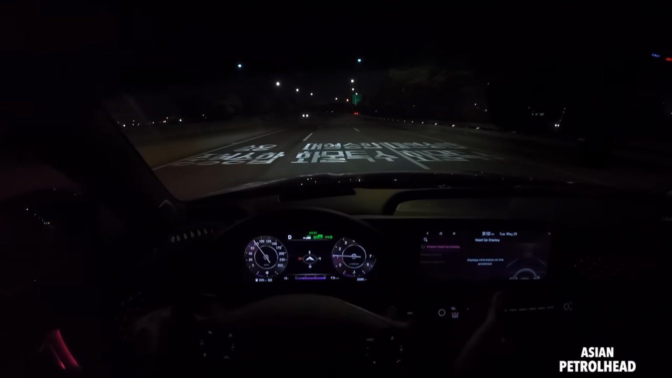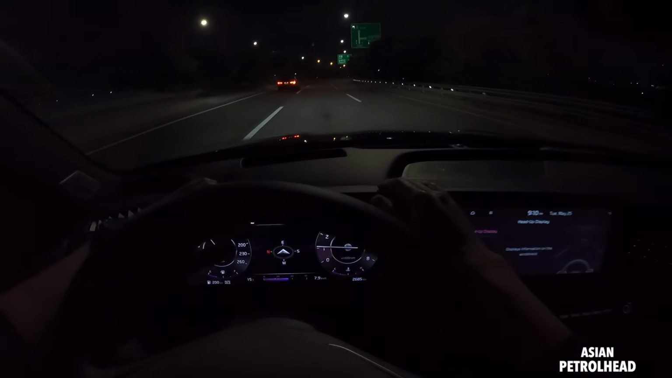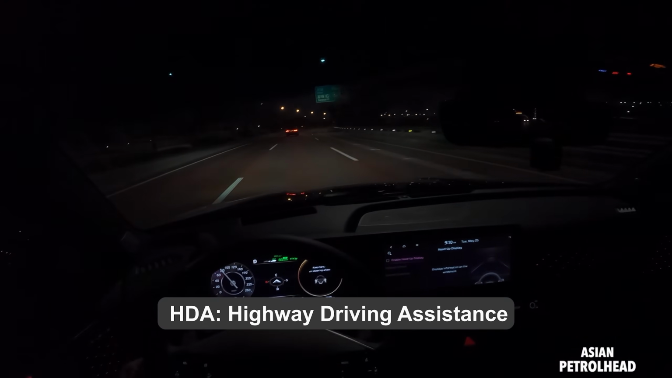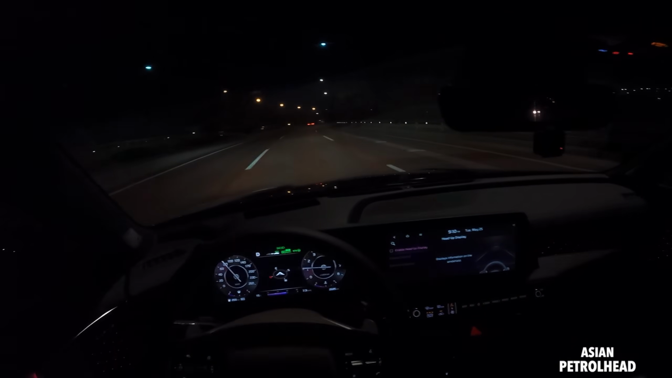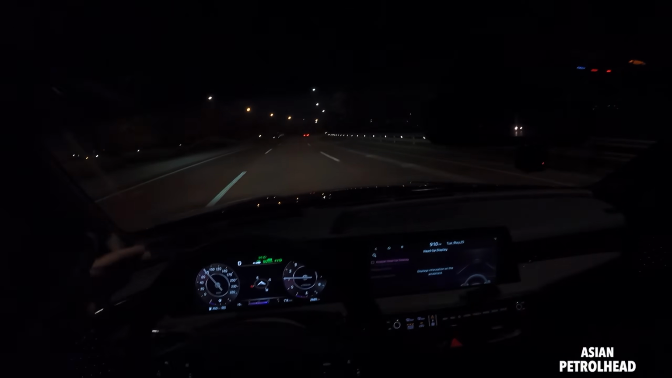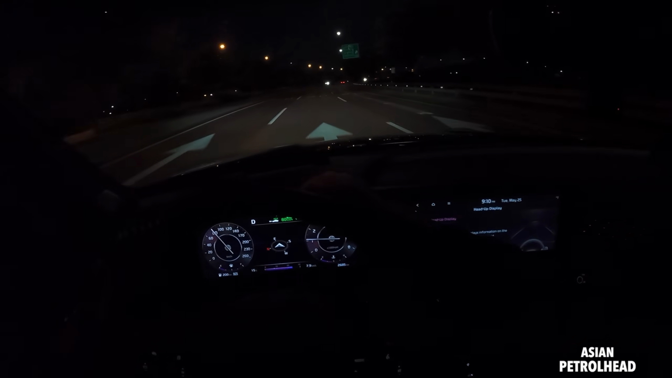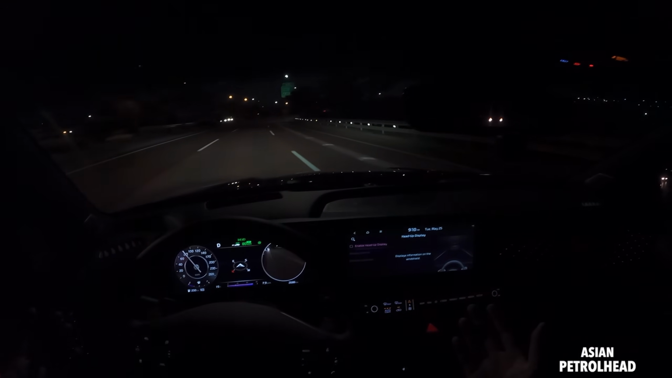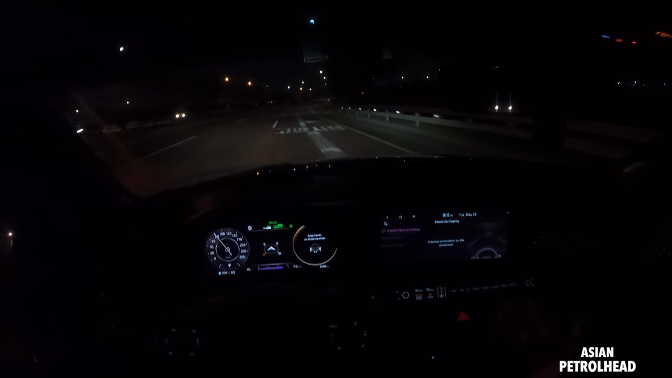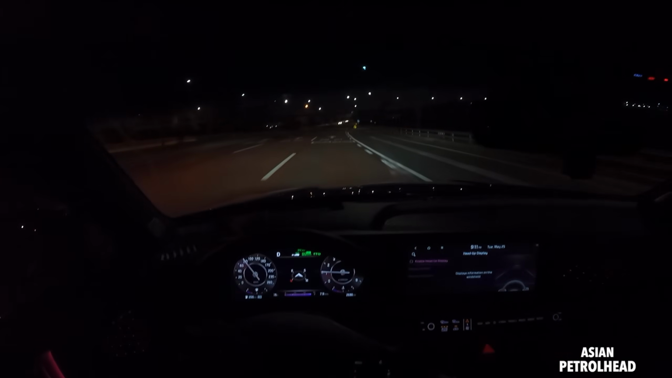Of course, in a minute or so, it's going to say, "Hey, driver." It says HDA, which stands for Highway Driving Assistance. It says keep your hands on the steering wheel. But even on curvy roads, it will actually do everything for you, and it will actually change the lanes for you too. Gotta have the hand on the steering wheel, but when there's no car coming, look, it will change the lanes for you.